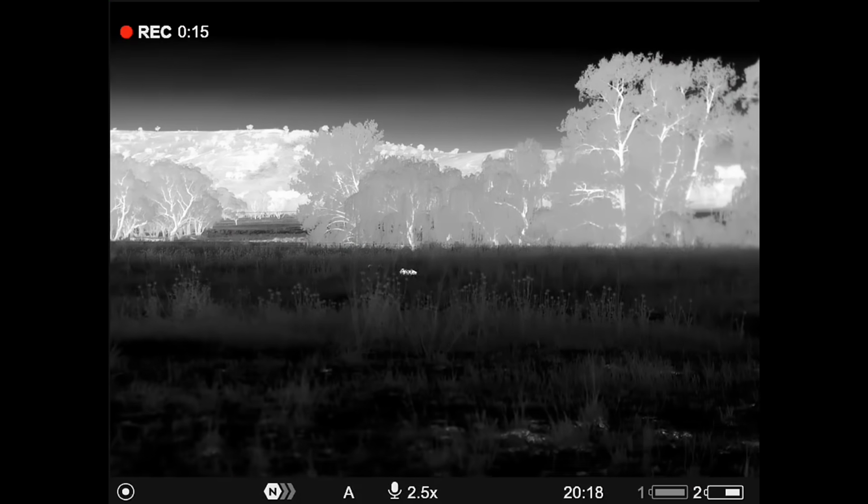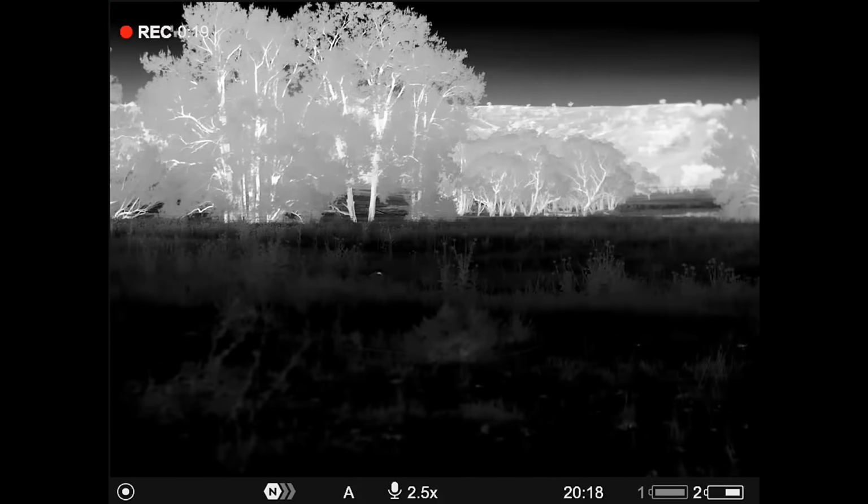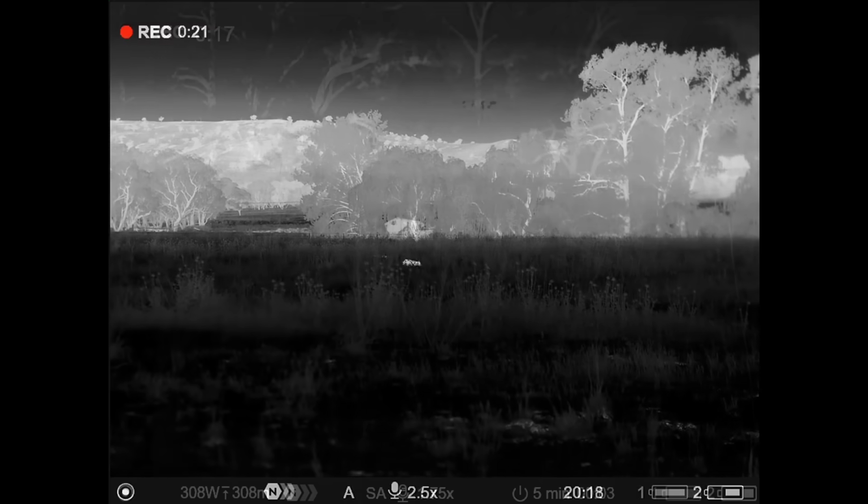I've got a couple of animals down in here, but it's really thick weeds. Spiky bastards are things to walk through. See if we can get at them though.